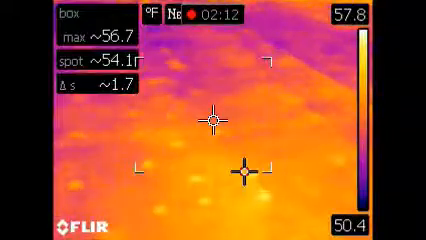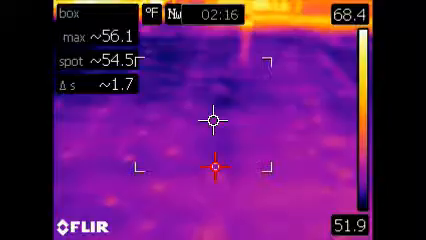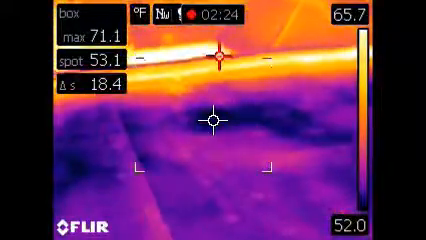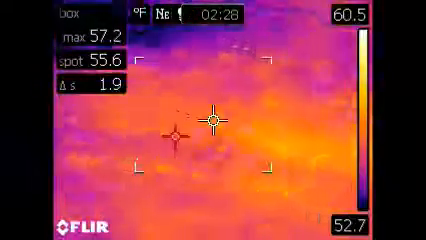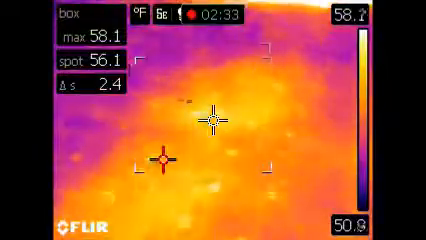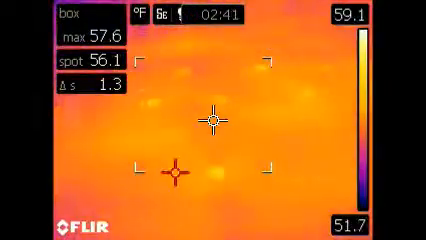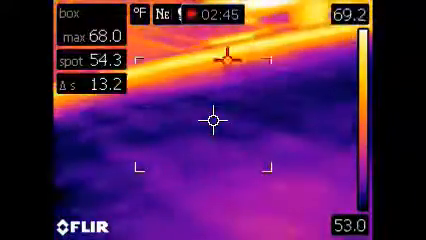So now we go in the same manner. We're trying to go in an S-shaped curve back to the east, trying to get close-ups of the roof to see if there's something that would show up. We're not seeing any temperature differentials. If you've been watching the numbers there, within the box is the maximum and the spot temperature. So you see a differential delta T there. If you look through this video again, you can watch those numbers change, and you're not seeing very much variation in the delta T.